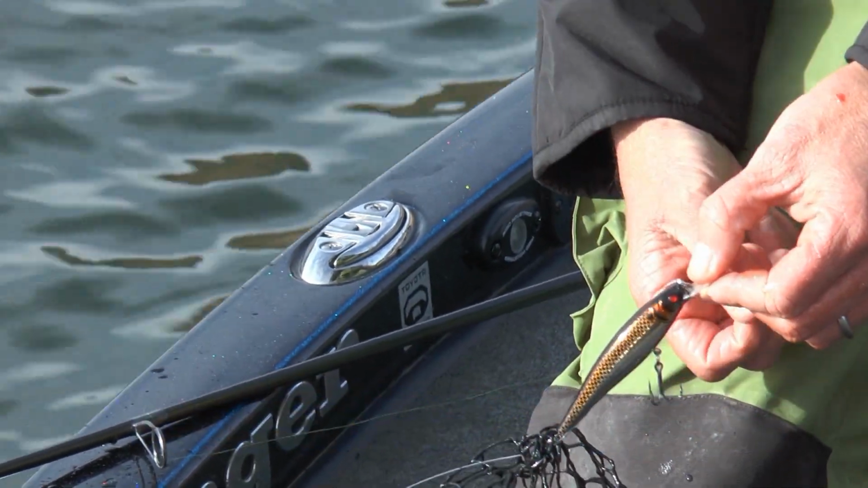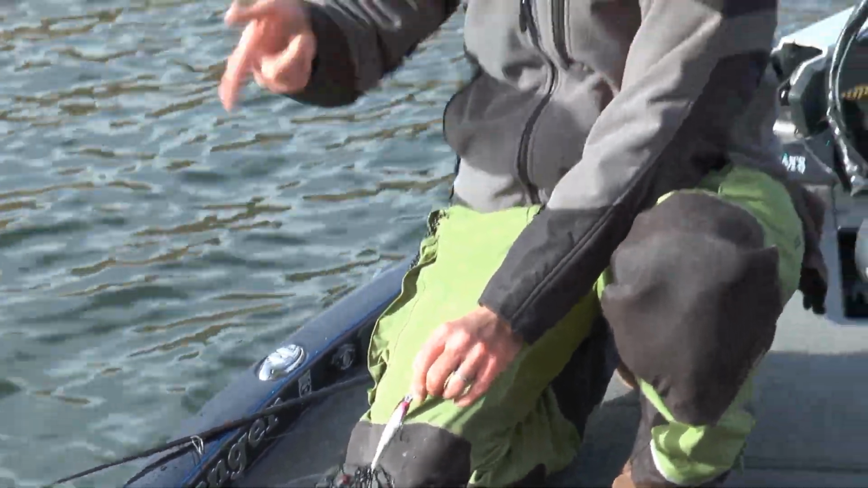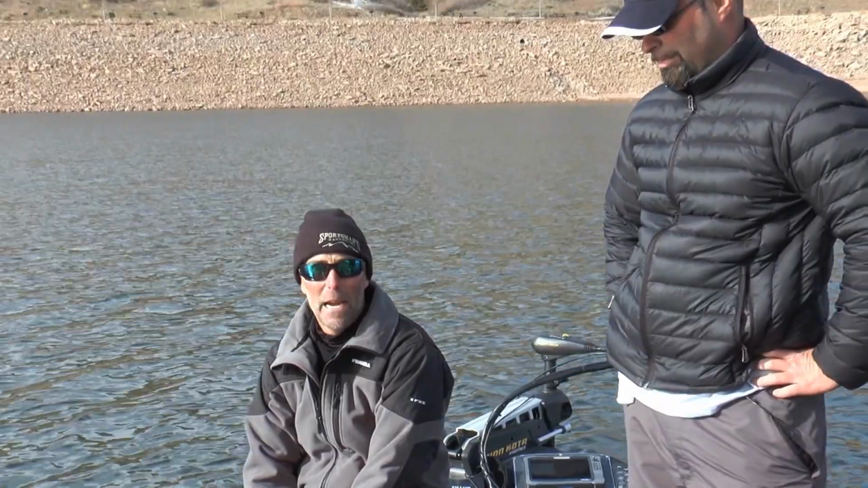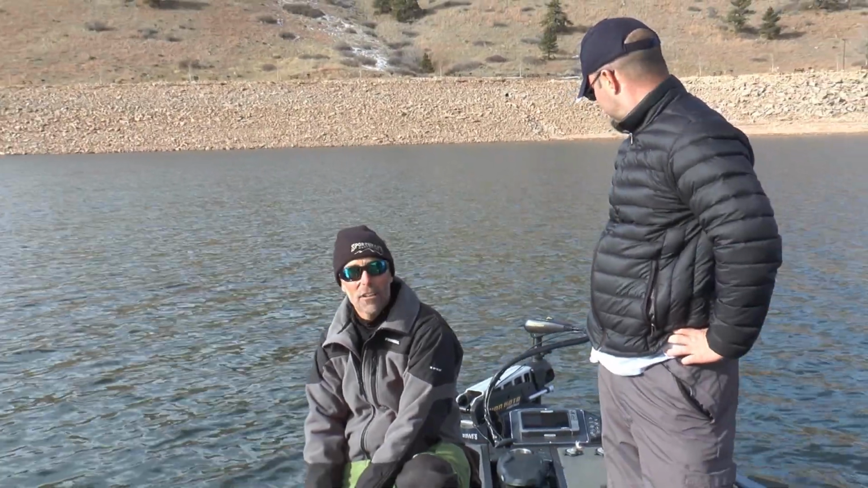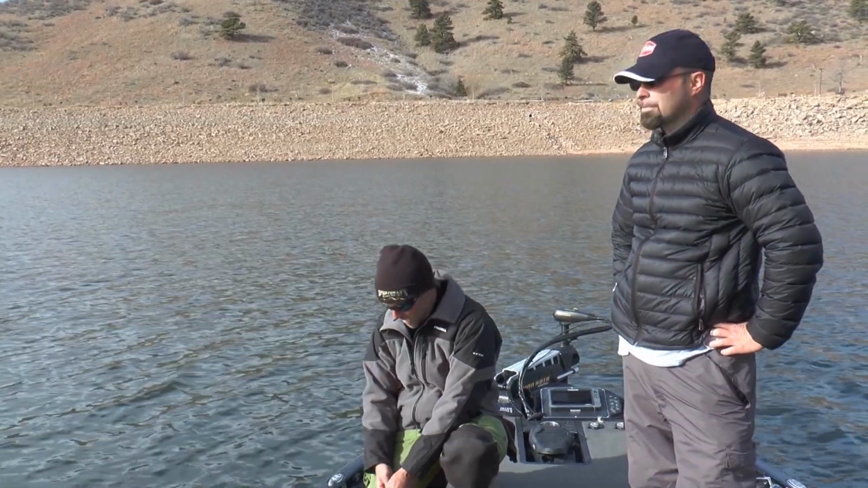If fish don't want to bite, sometimes you got to give them something really fast and really erratic. And so Ronnie's done a good job of snapping his bait up and down. They just don't seem to really want to commit to it. I got a horizontal bait out, and that's about my second or third cast. I threw it a little bit earlier with no success, but just started throwing it again, and boom. So there you have it.